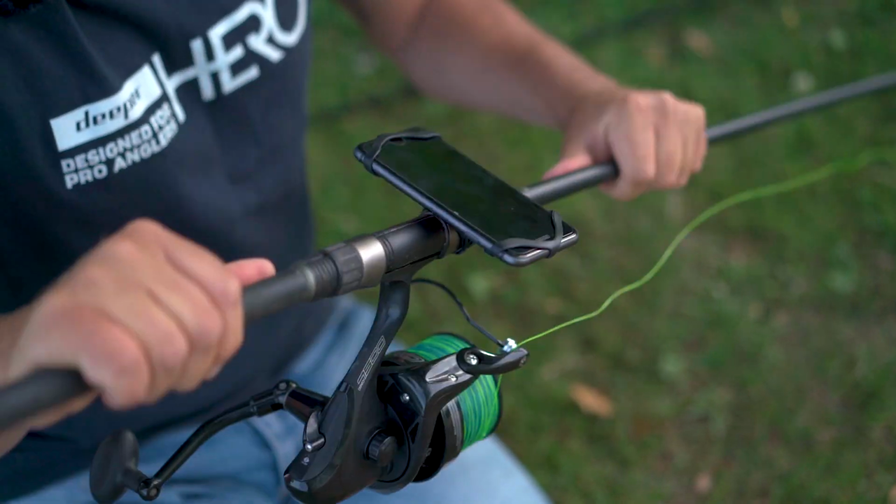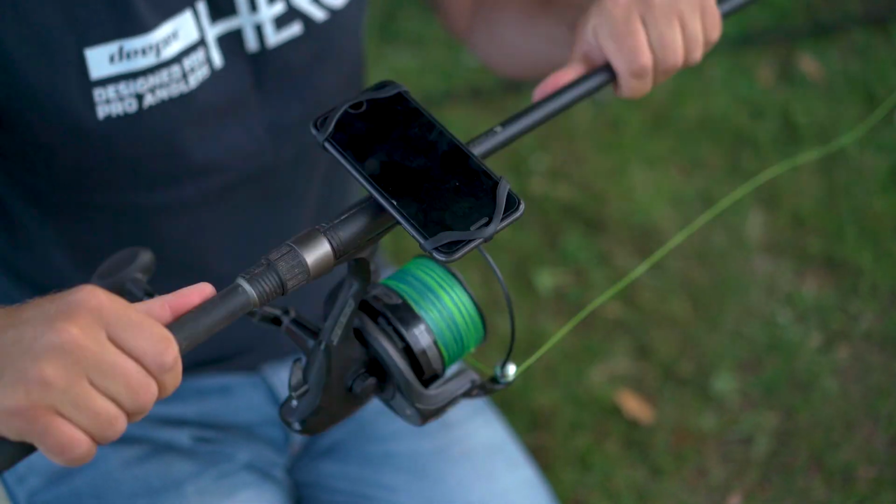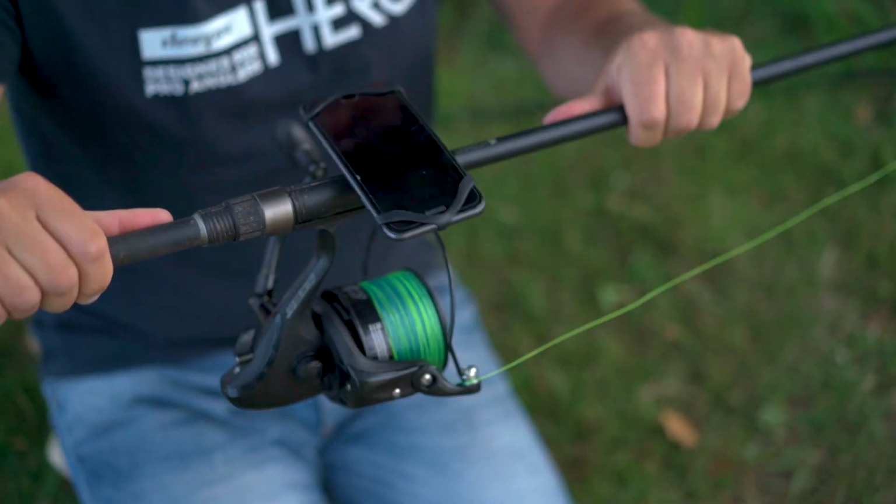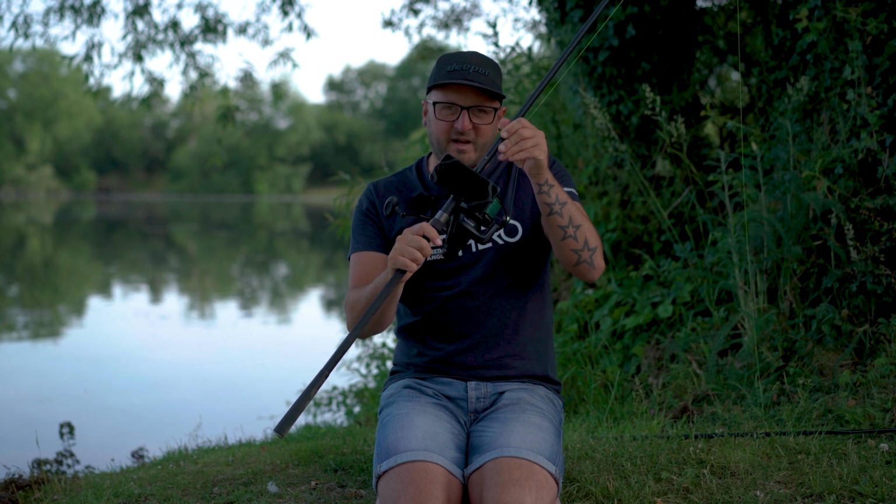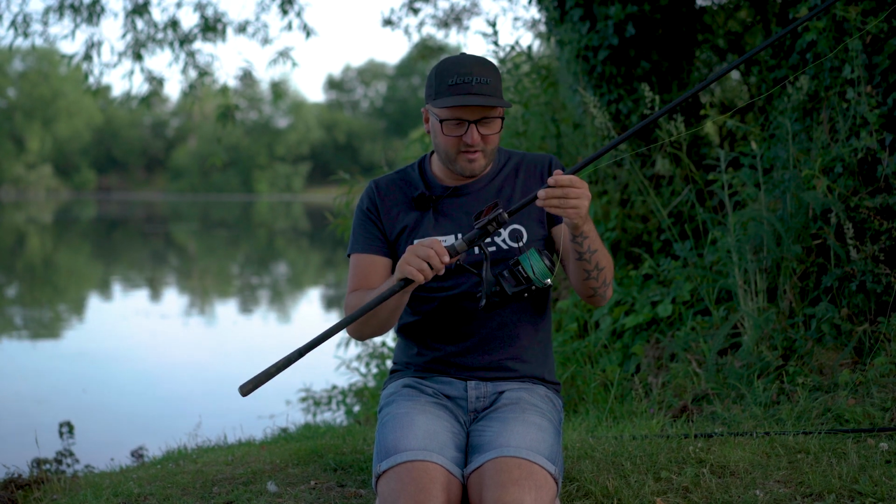People are a little bit worried about that going out into the lake, but believe me, I've tested it many, many times. As long as you have all 4 corners pulled over your smartphone, that isn't going to go anywhere. So I suppose there's no better time now to go and get it out on the lake and see what we can find.